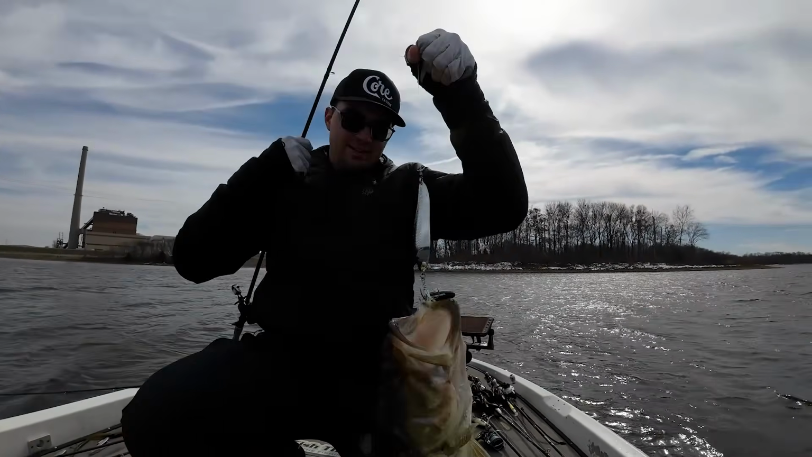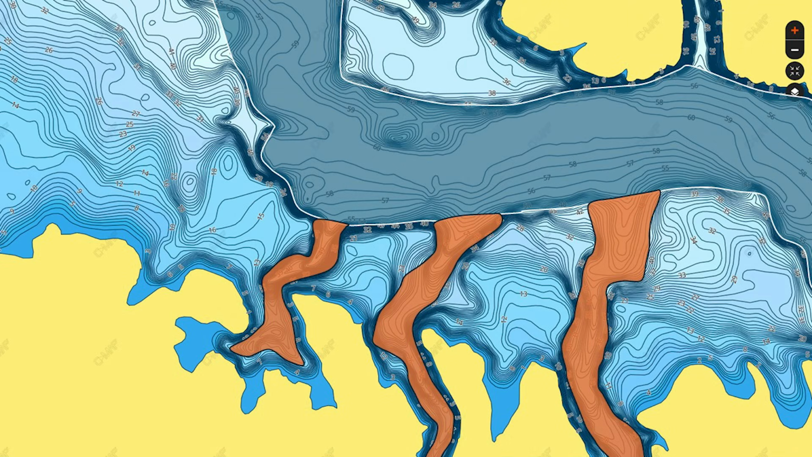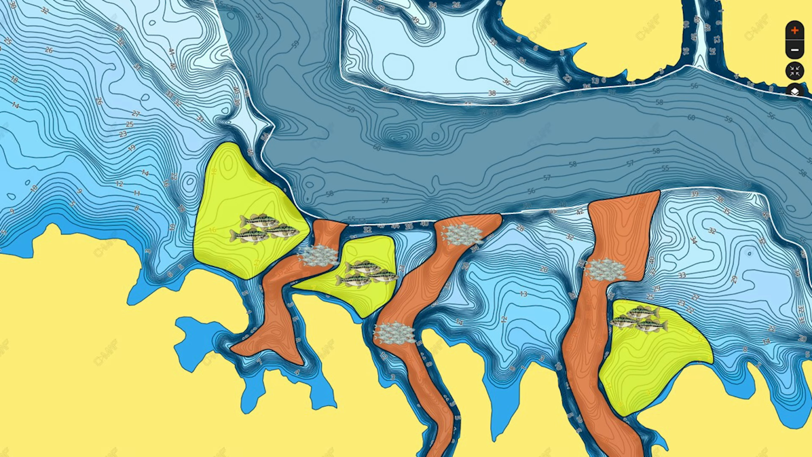But before you jump to the conclusion that you only need to target the center of creek channels with forward-facing sonar, I want to put a huge caveat out there. There are days when I do not find fish suspended in the middle of creek channels or on the bottom. Instead, they're setting up on structure that's adjacent or basically touching these creek channels, drains, and ditches. A lot of these areas are going to be points, humps, or ledges.